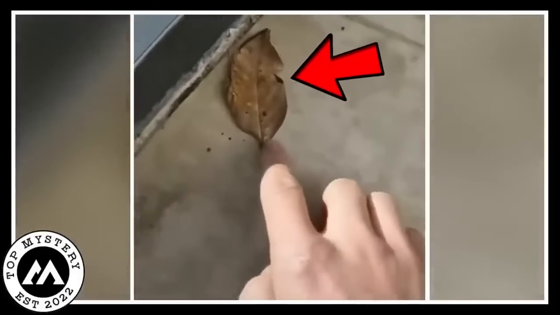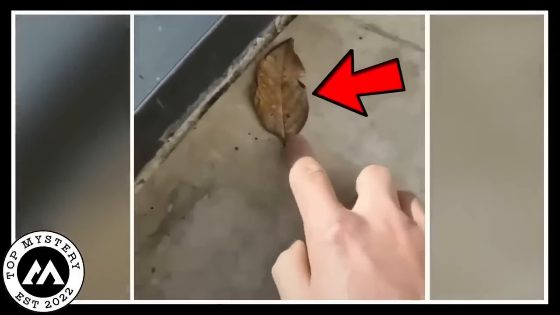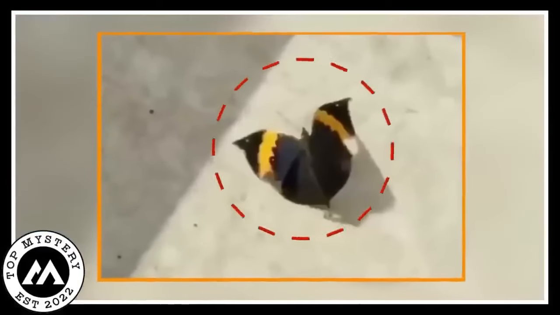Graceful butterfly. In a delightful video, someone stumbled upon a seemingly ordinary leaf on the ground. Curiosity sparked. They reached out to touch it, only to discover it wasn't just any leaf. It transformed into a stunning butterfly. The unexpected magic unfolded as the butterfly gracefully took flight, dancing through the air with vibrant colors.